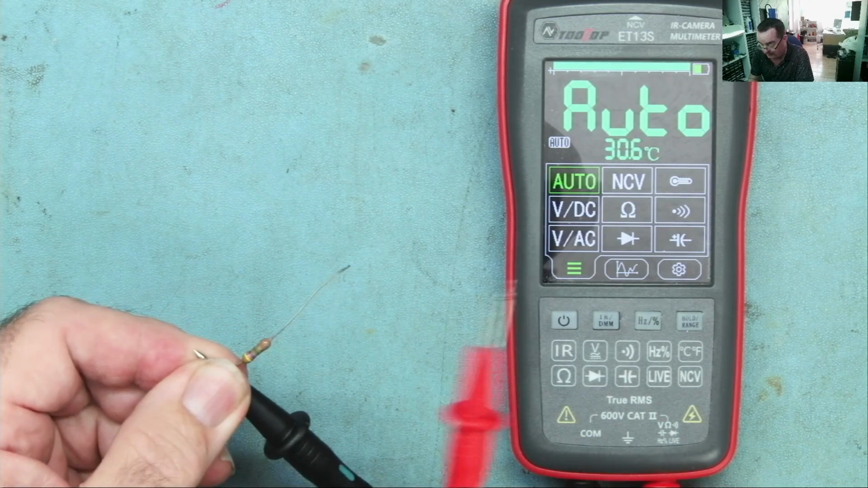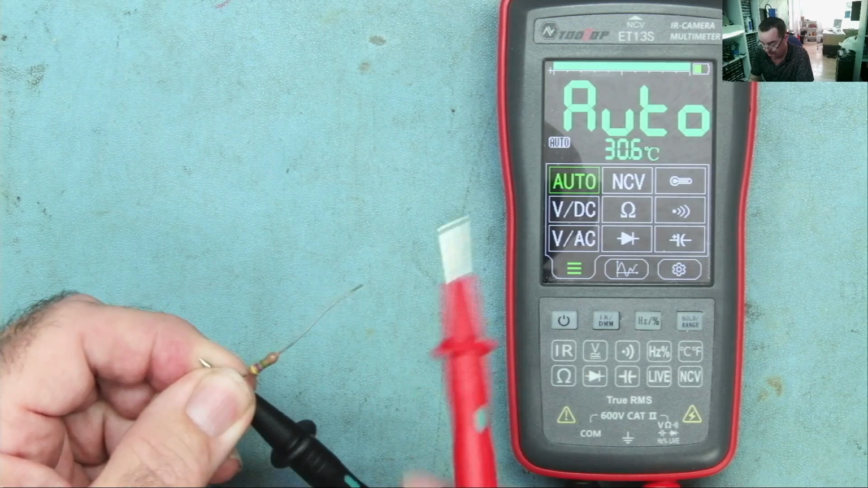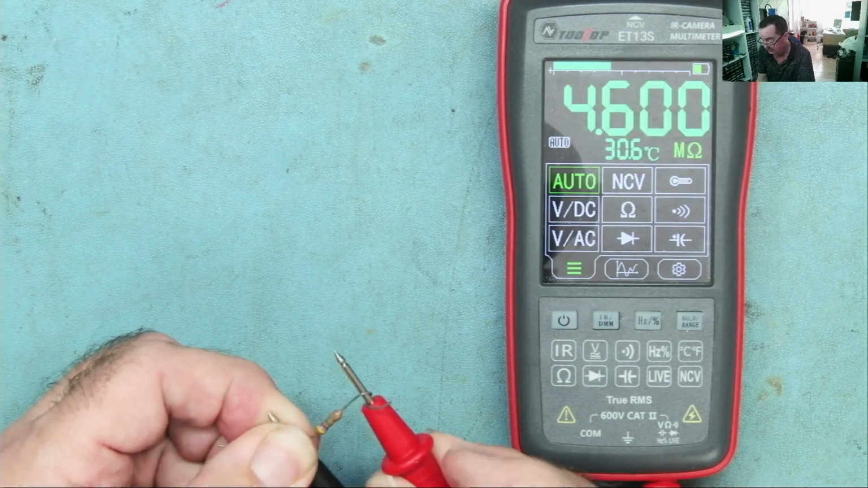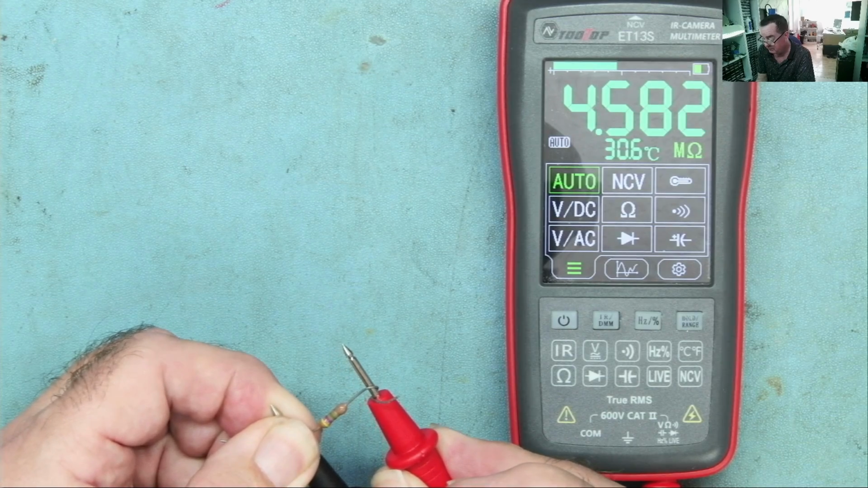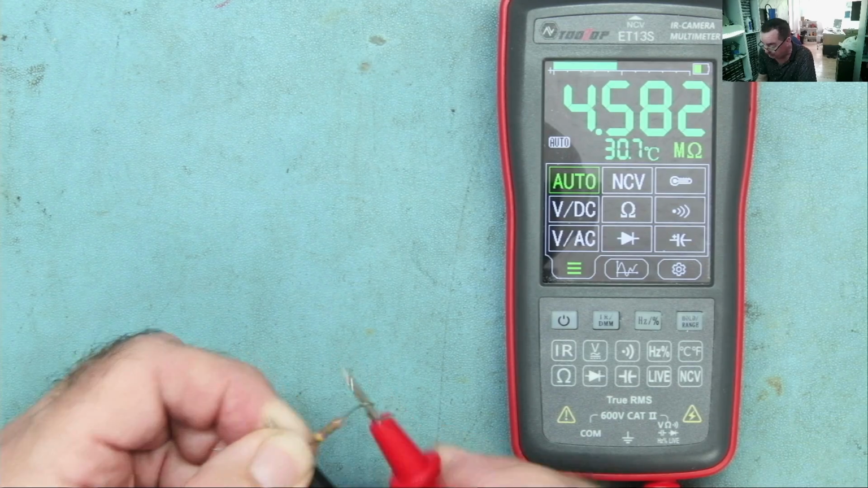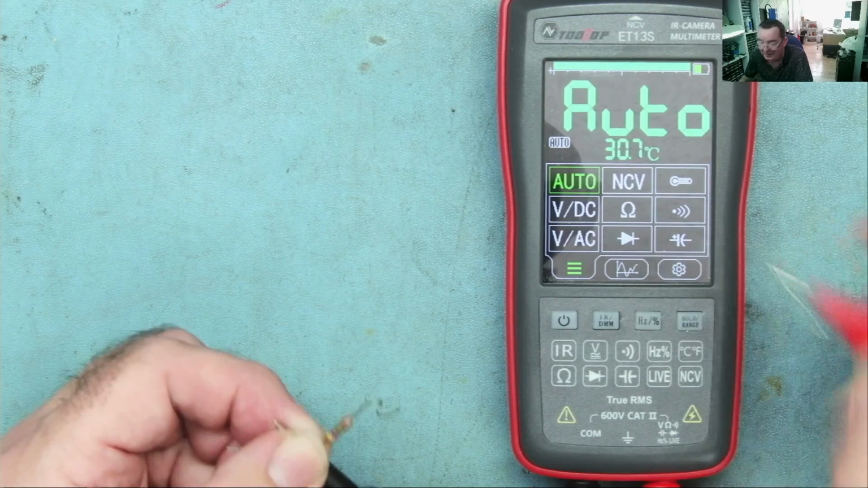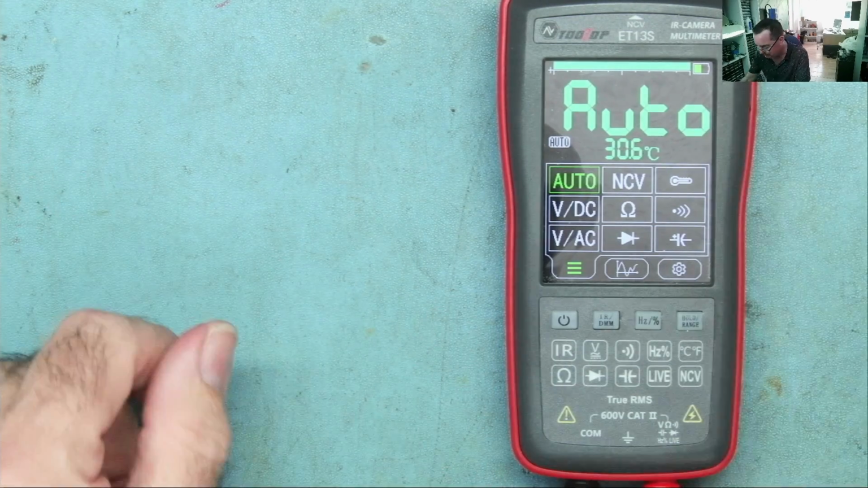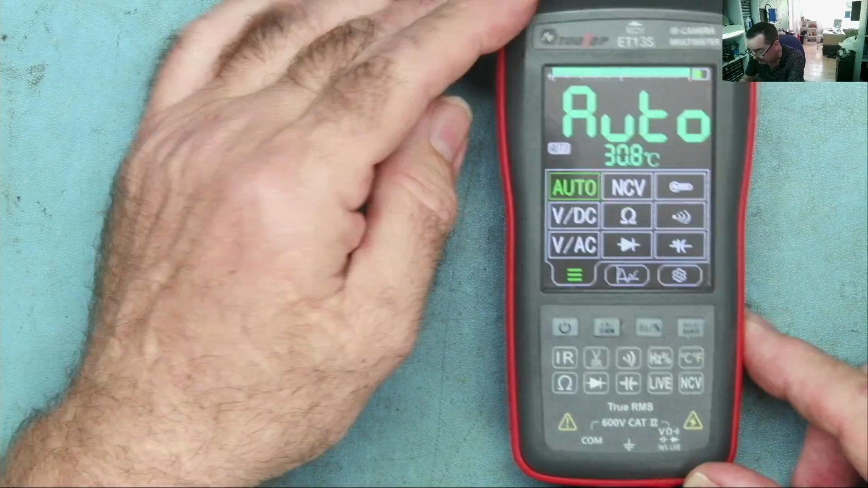This is a high value resistor. This is 4.7 meg. So let's try it. Yeah, it reads it. I will say the auto ranging on this is fast. Some meters, you'll see they go through various ranges. This is quick. I do like that about it.